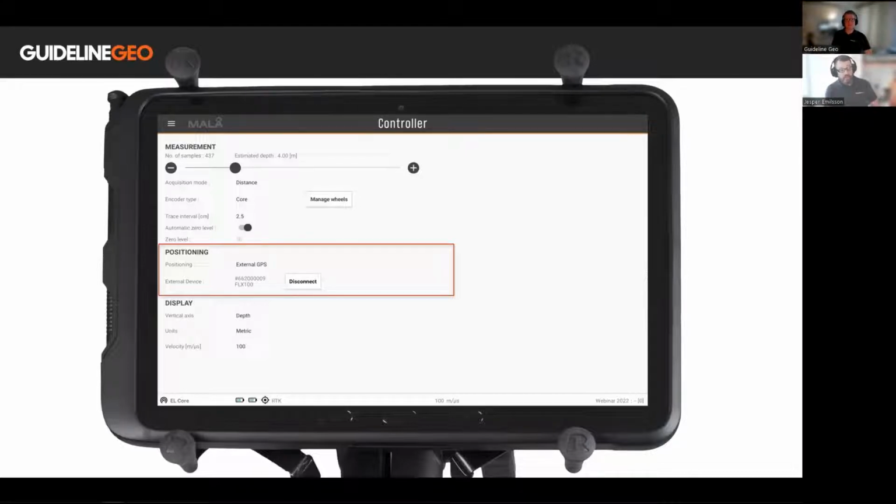no positioning at all. The display doesn't affect data, it's just for whatever you prefer. If you want to see the vertical axis in depth or time and what units to use. And again, here's another place where you can set the background velocity, or the default background velocity.